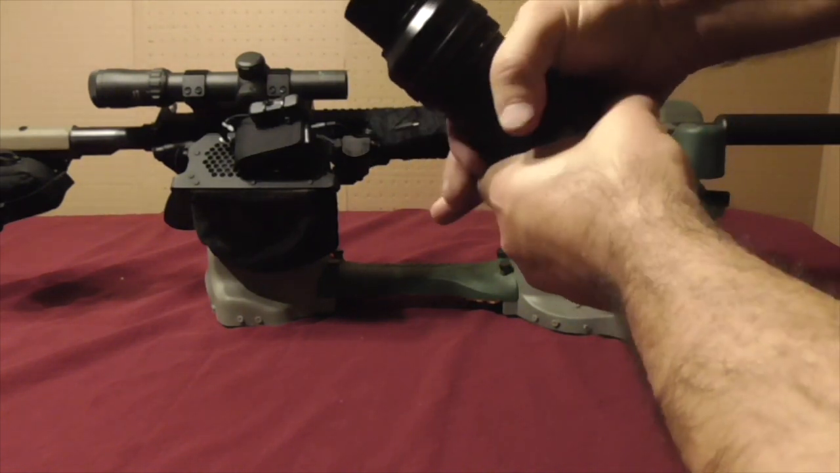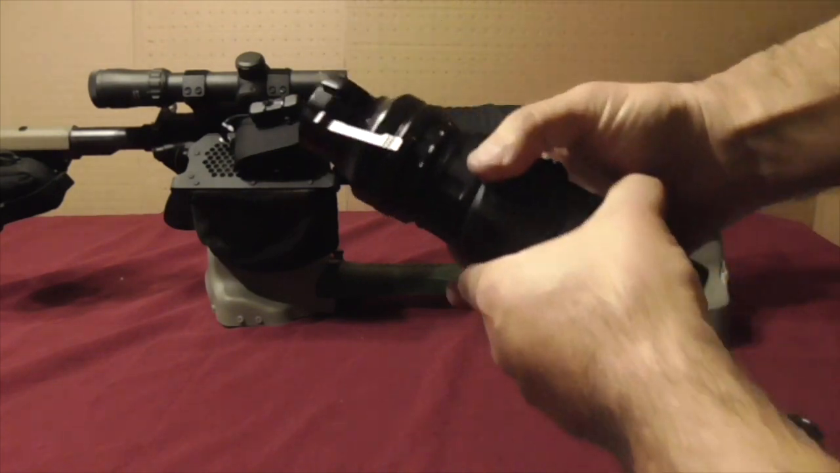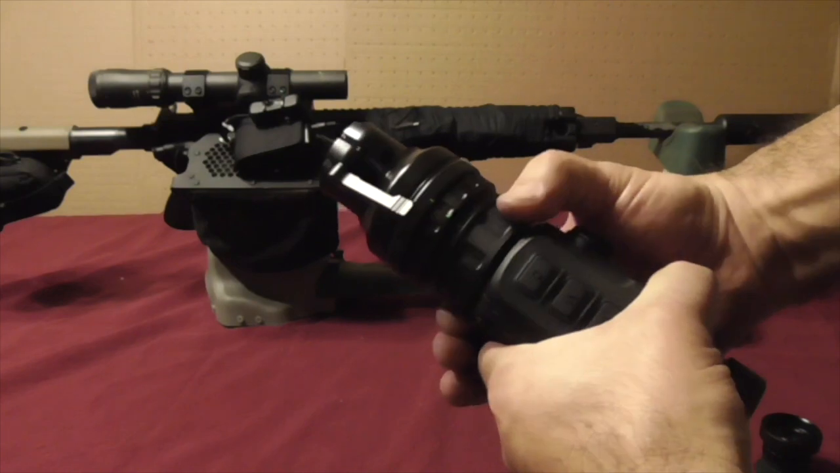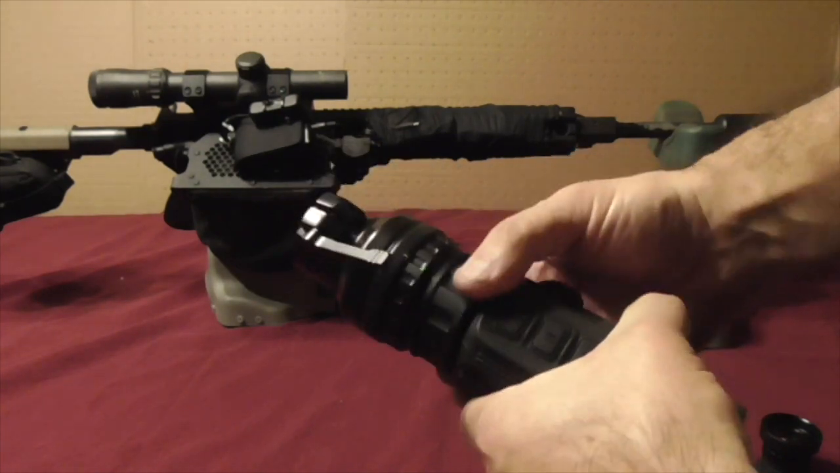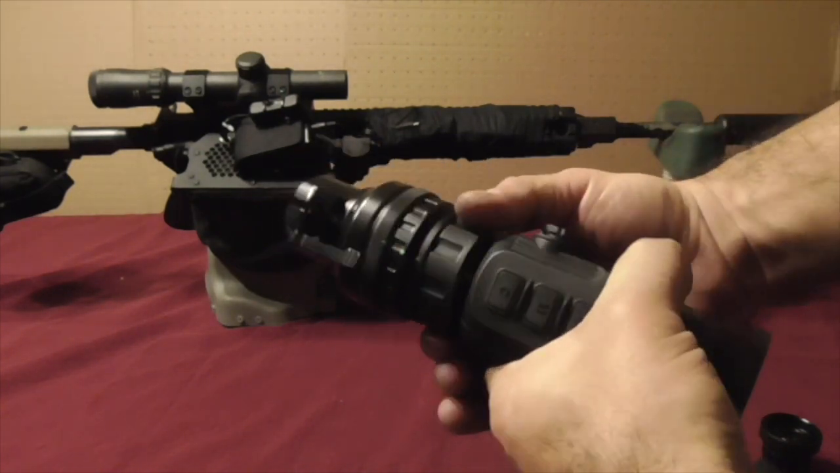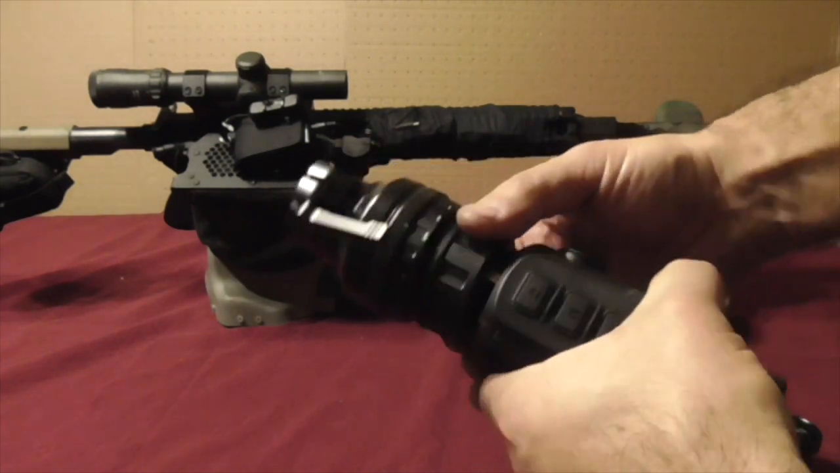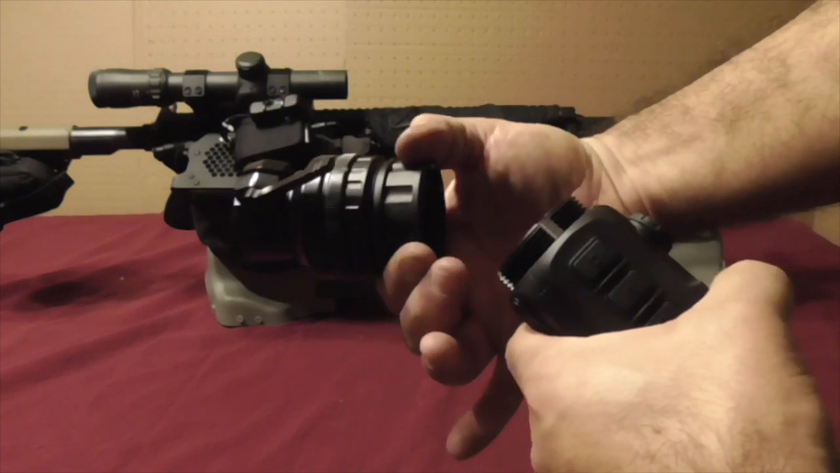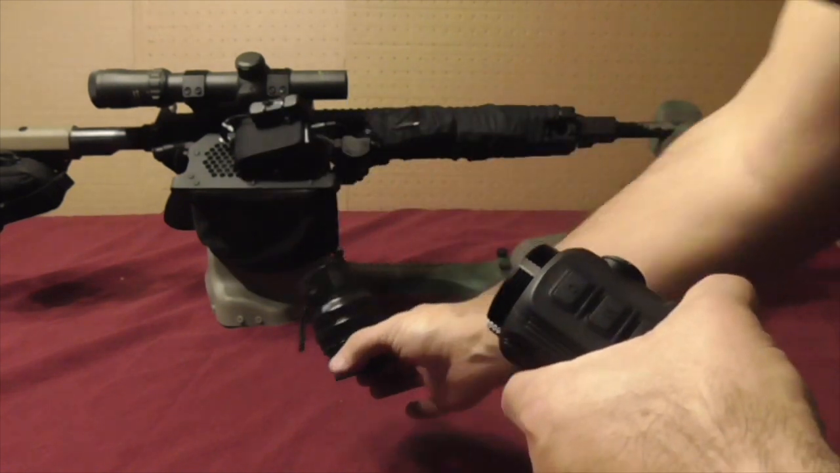So again, all of my index marks are remaining still. Do my best not to disturb those. Off comes the throw lever and connector ring.